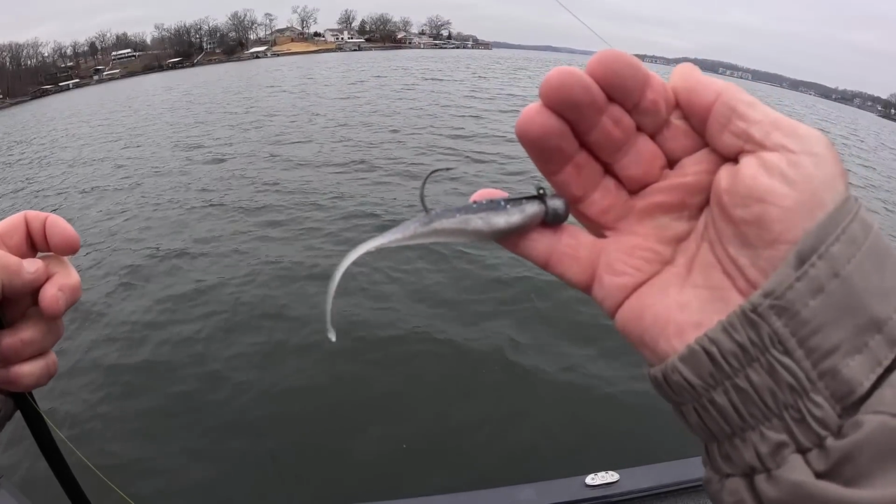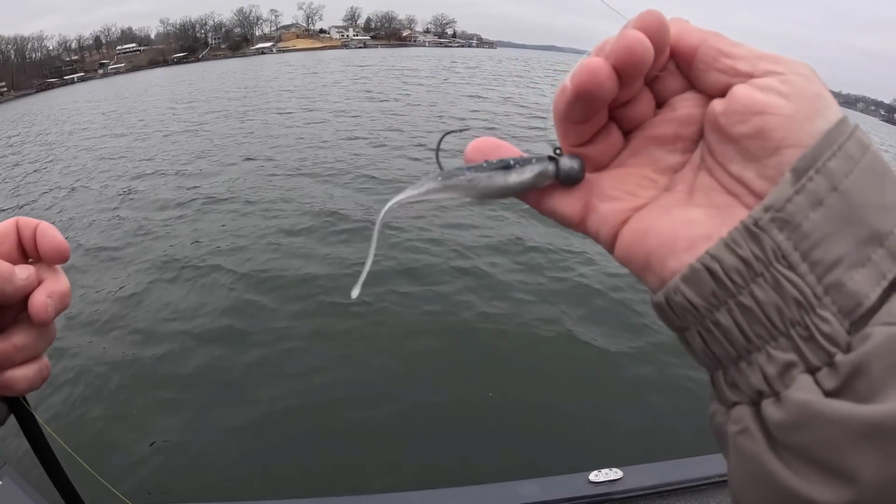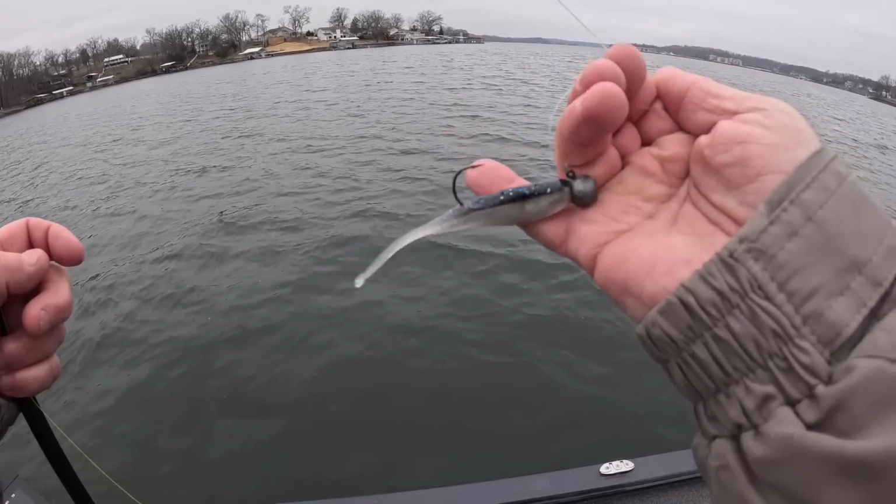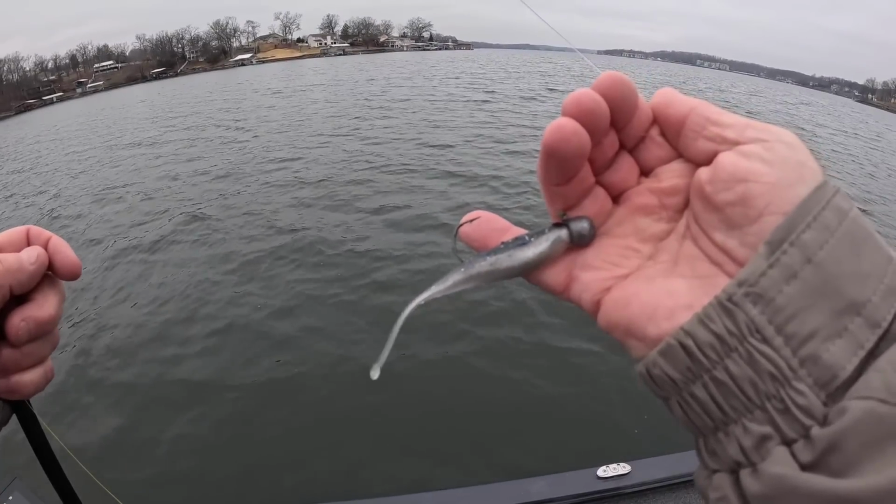Yeah. And they make a smaller version for crappie fishermen and white bass fishermen and whatnot, and this is a 4-inch version. Scope minnow. What color would you call that? I'm not really sure. I think that's called blue abyss. Yeah, it's got a little blue in it, a little black, gray. The other one I was using was Tennessee shad.